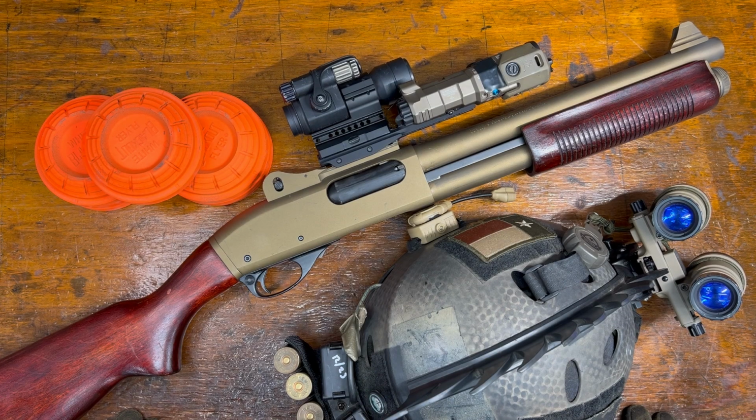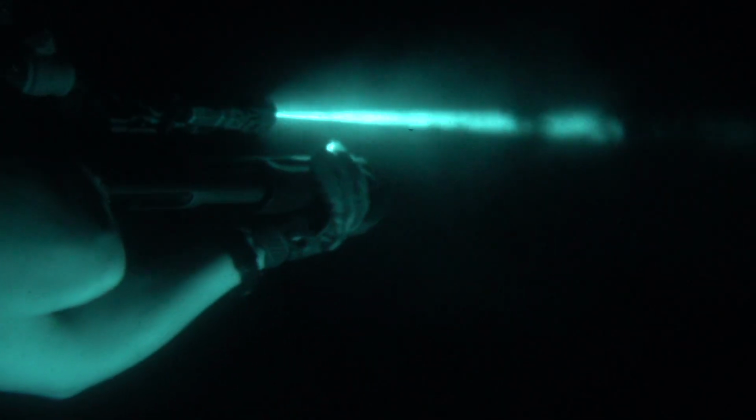Hey guys, I'm fresh back from a night vision skeet shoot with my friends. Today we're going to take a quick look at what worked well and what didn't, both equipment and tactics and techniques. So let's get started.